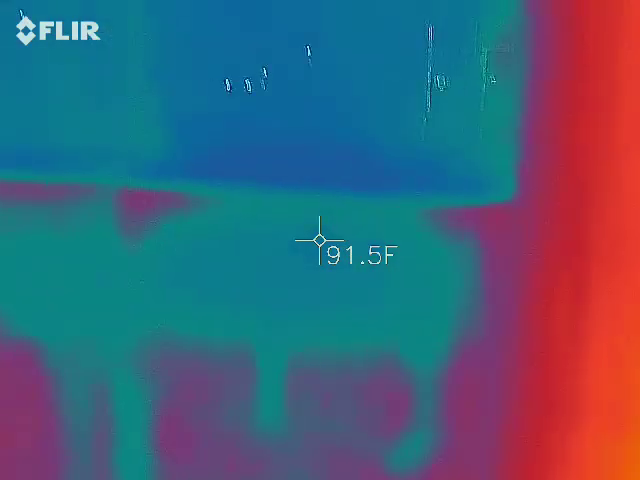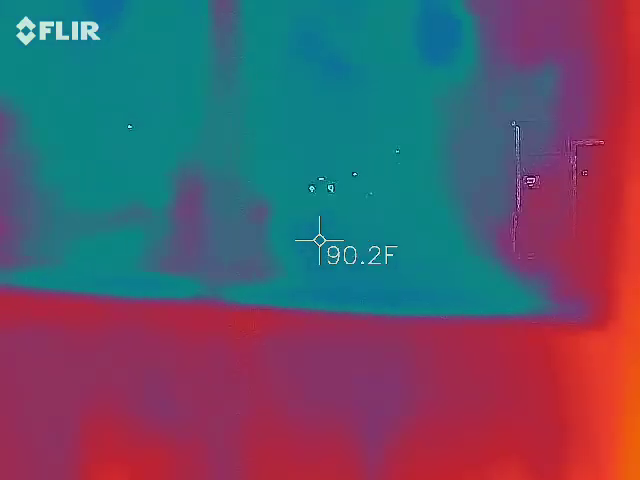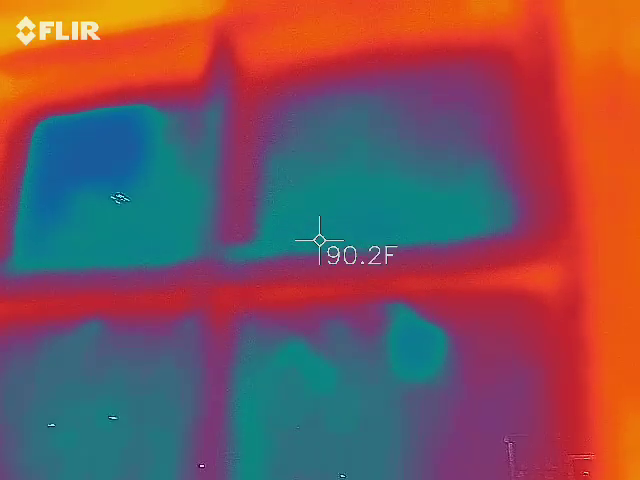That will not go through glass, just so you know. Well, you should know. That's what I'm trying to teach the guy who uses it every day.